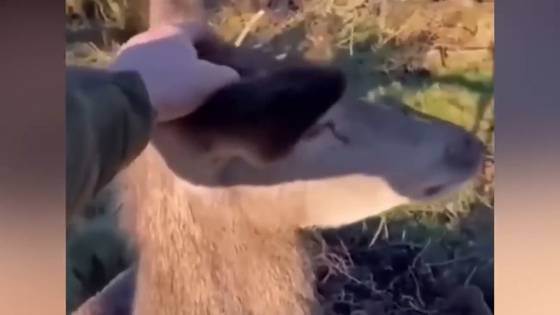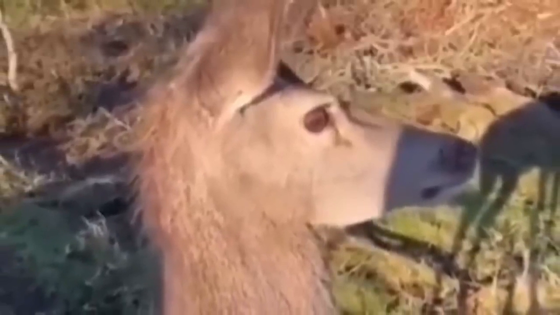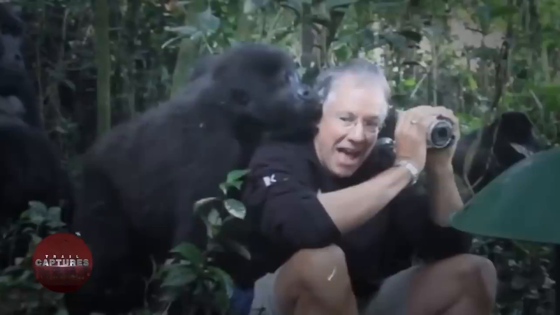Even after the examiner saw the film, it became clear that deer only act in this way when they are genuinely afraid or in need of some assistance.